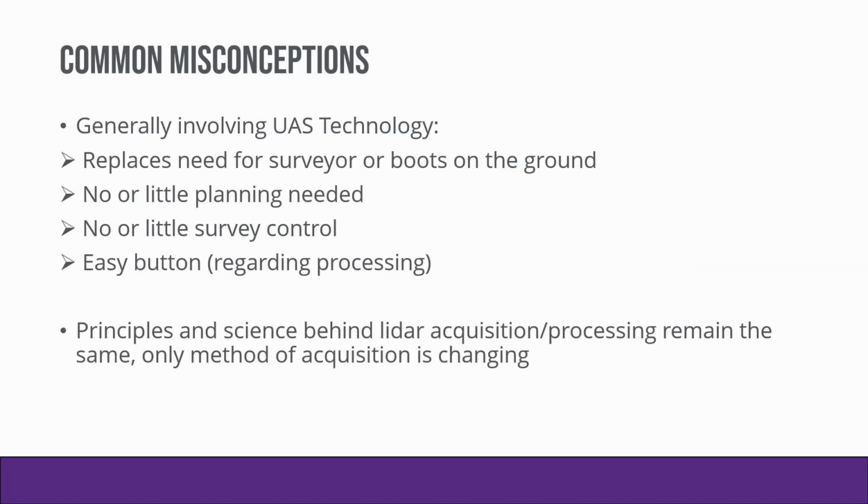So, some common misconceptions when it comes to the use of UAS, specifically focused on supporting aerial mapping and surveying. I'm not going to go through all these just for the sake of time, but the main one is that it's going to replace the need for a surveyor or boots on the ground. In my experience, I've not found that to be the case.